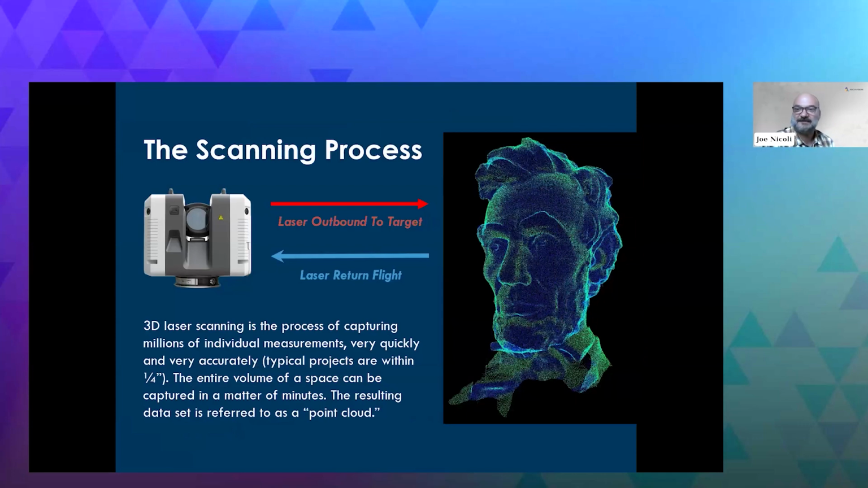The scanning process: the laser goes out from the machine, it comes back, and the time it takes gets you a distance. It's doing that millions of times a second on a very well-known azimuth. What you get at the end of the day is called a point cloud, and it's just what it sounds like. It's millions and millions of individual points. What you do with those points can get you your Revit, it can get you your textured model, it can get you drawings, it can get you all of those things. It's all a matter of figuring out what you need at the end of the day.